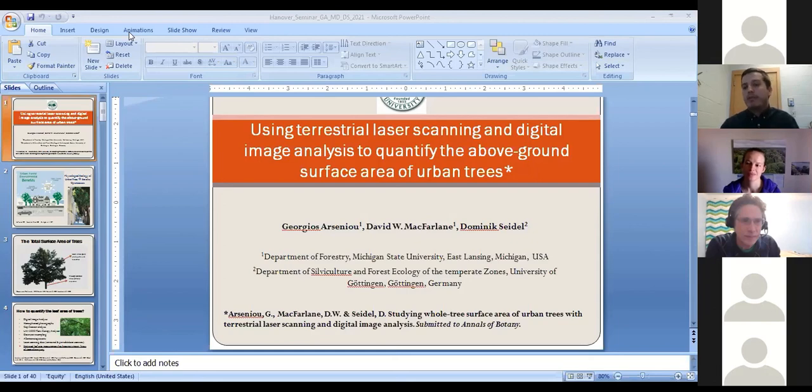Now you asked how we expect these relationships to differ with regards to the rural forest trees. So we expect that most of the woody surface area of the trees would come from the branches, because we know that urban trees have more branches and a more extensive and complex branching network than rural trees that grow in a dense forest stand, for example. So this is a difference that we expected.